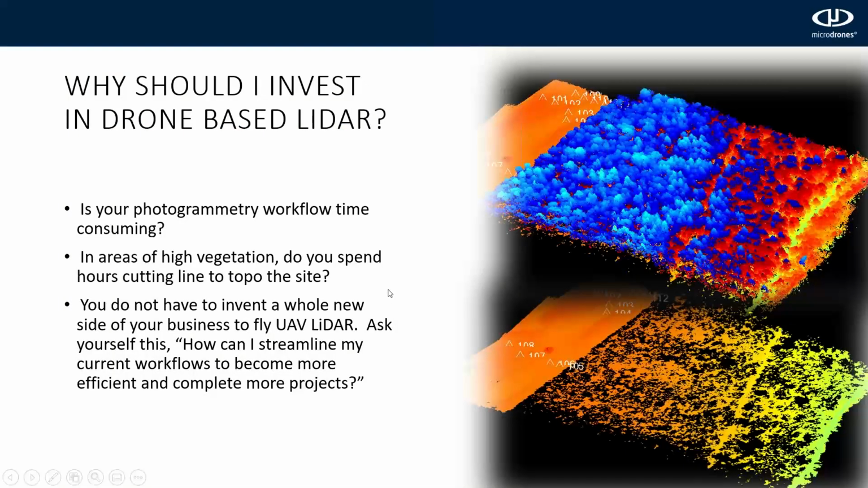But as many of you know, with drone technology, the conversations have shifted over the last couple of years from photogrammetry to LiDAR. One of the biggest reasons for that is, like I said earlier, the workflow and the time it takes to process that data. One of the biggest things I see people looking to go to LiDAR for is that workflow and how time consuming it can be.